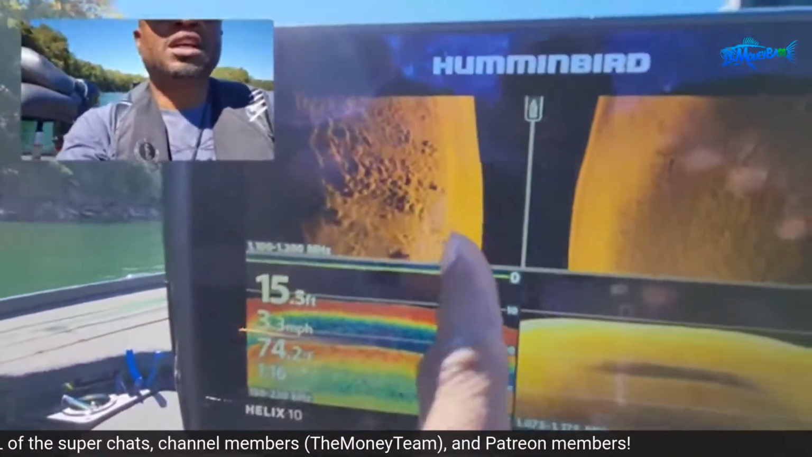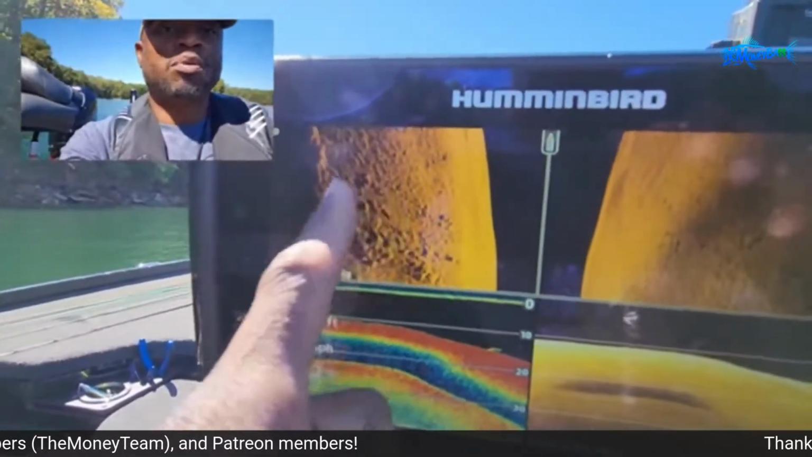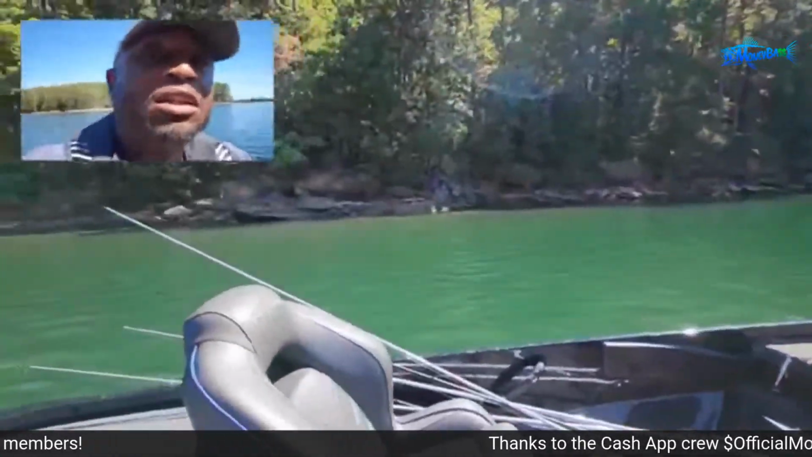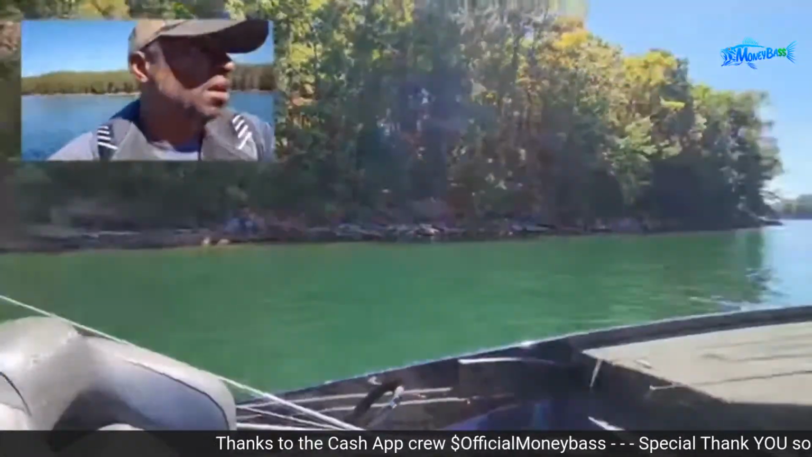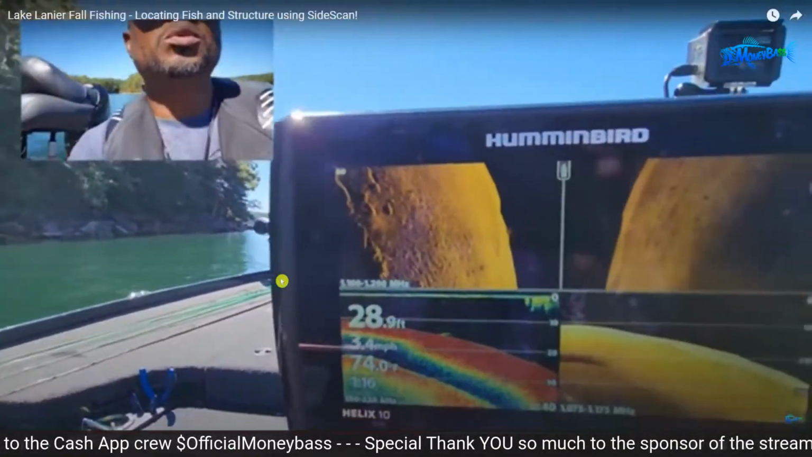So whenever you mark this, you would just move the cursor out here and just make waypoints all around in that area so you can kind of outline it. And that's how it looks for what you can see. And that side imaging is going to show you what you can't see.